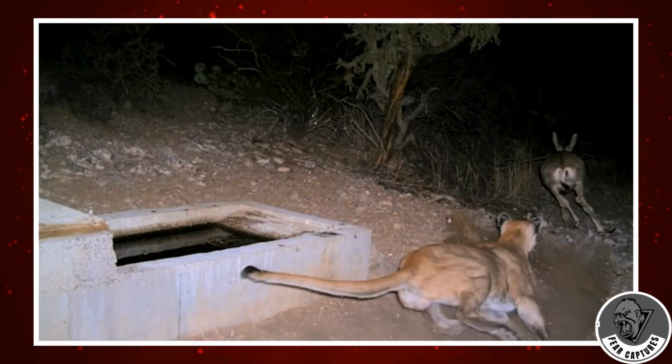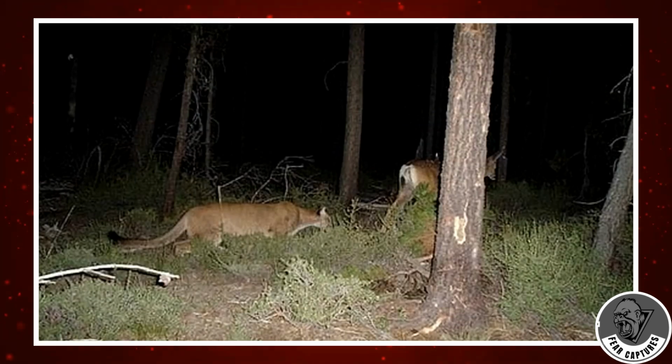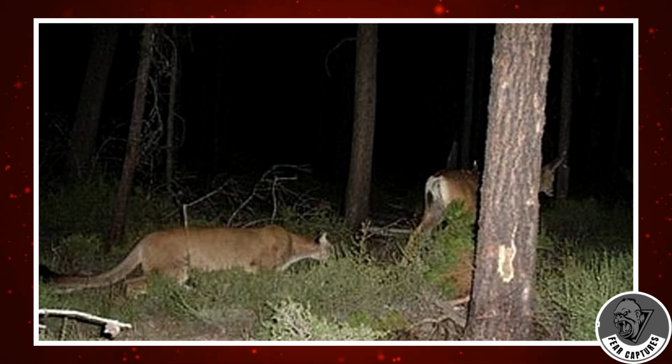I've shared a bunch of awesome clips about mountain lions on this channel because they're just so cool. They're big, sneaky, and mysterious predators that can surprise anyone. This next picture is mind-blowing. Look at how close this mountain lion got to a deer without being noticed. Deer are super cautious creatures, and they're really good at sensing danger.